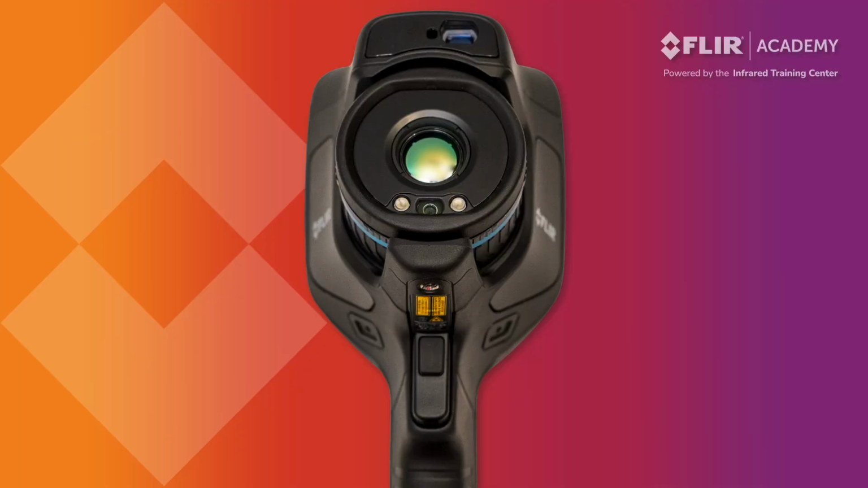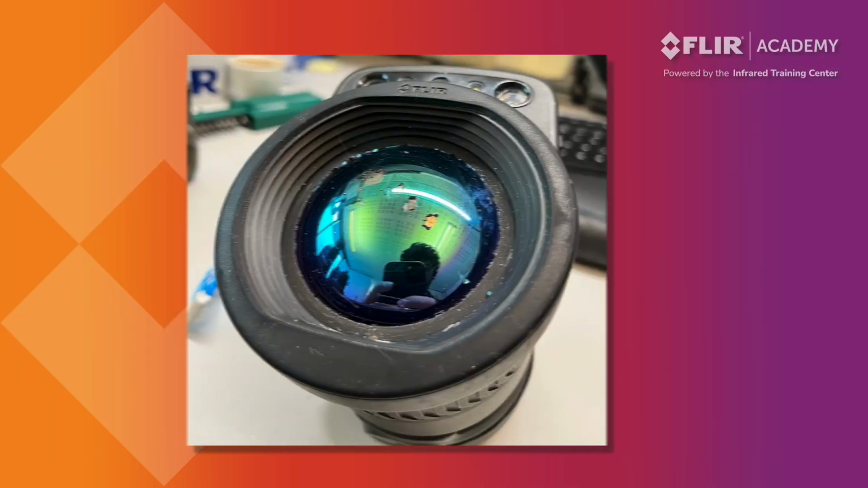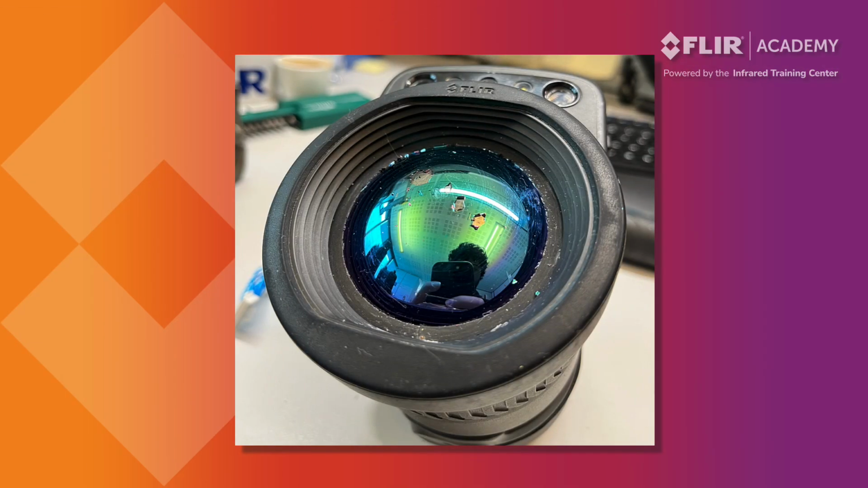On the front of the camera, you will see the infrared lens. This is a good time to mention that you should also avoid touching the lens. Infrared camera lenses have a special coating on them that plays an important role in the camera's ability to measure temperatures. If that coating gets damaged or worn off, it will affect the accuracy of your temperature measurements.